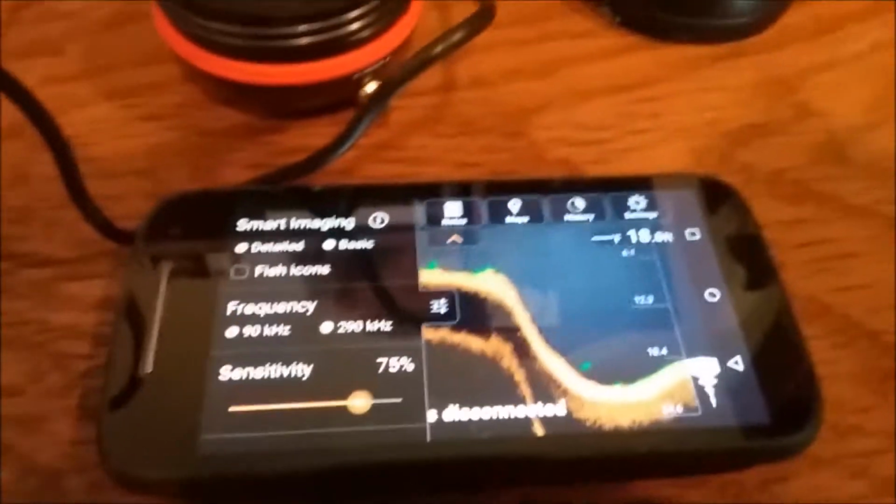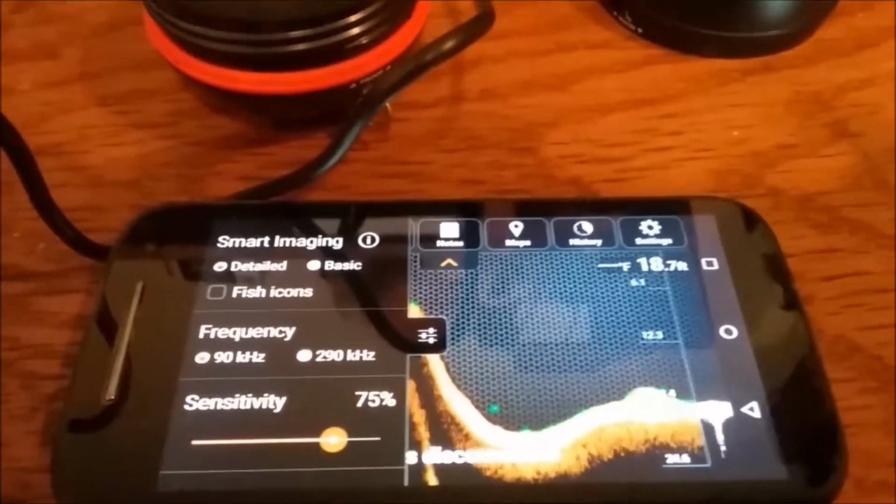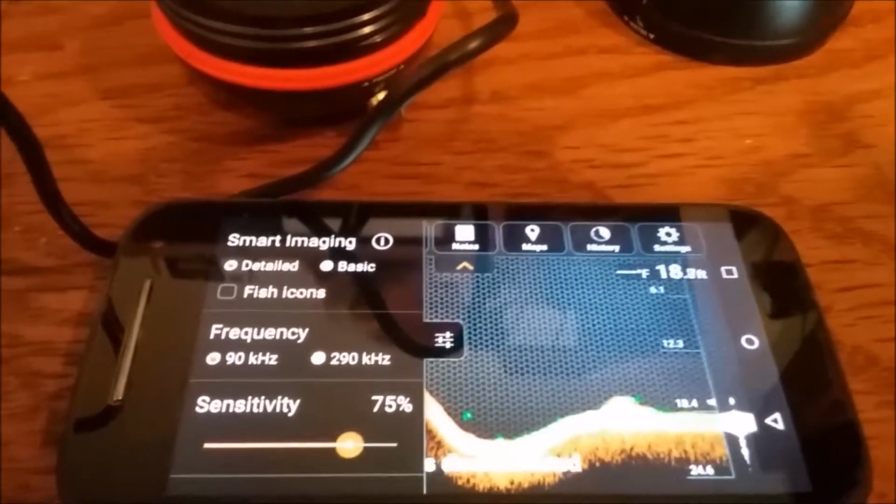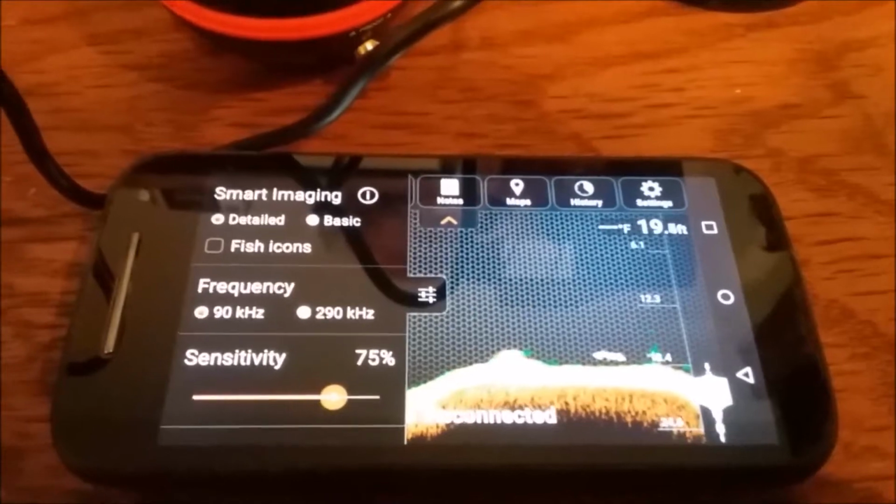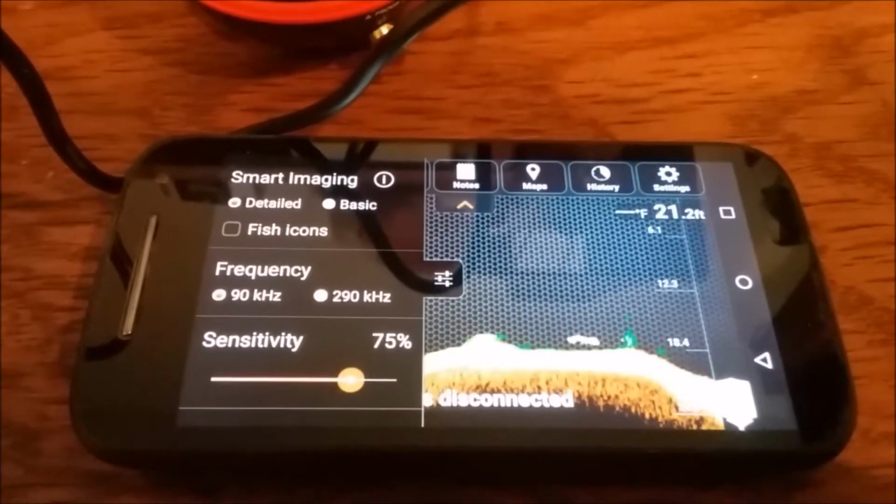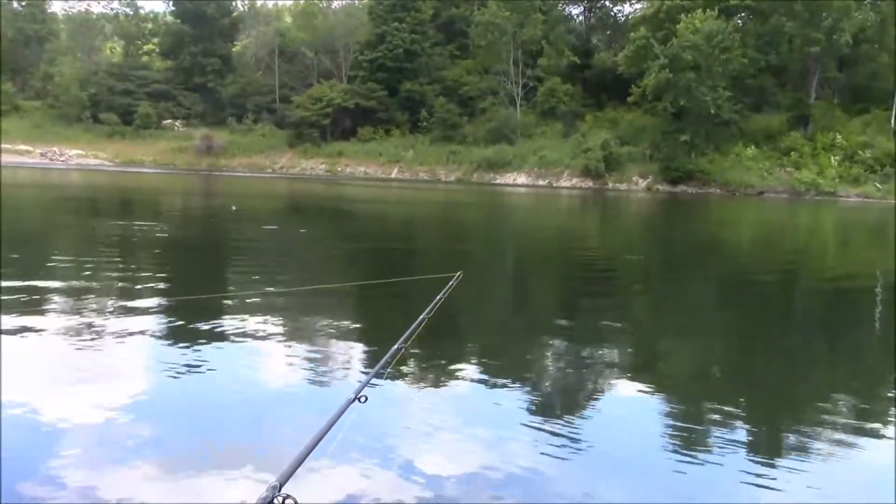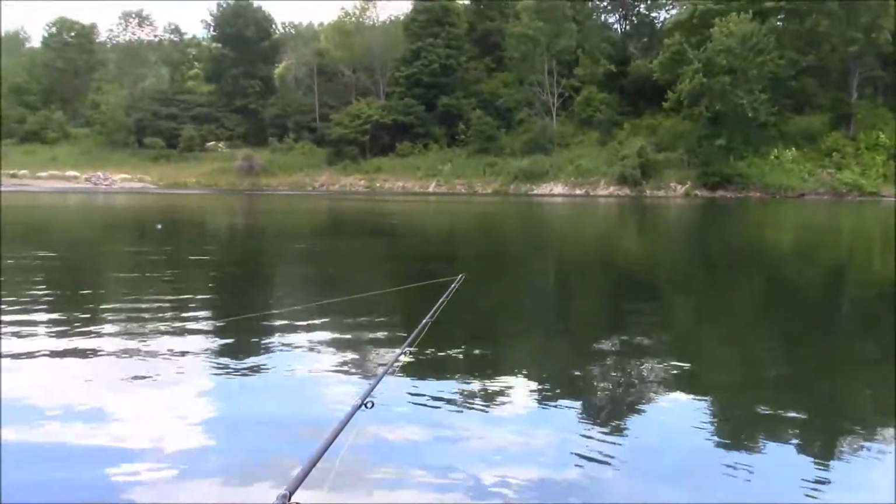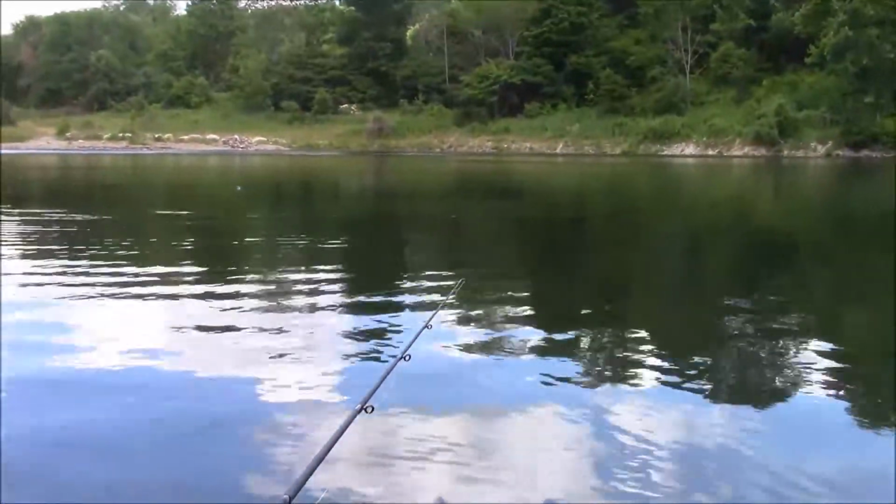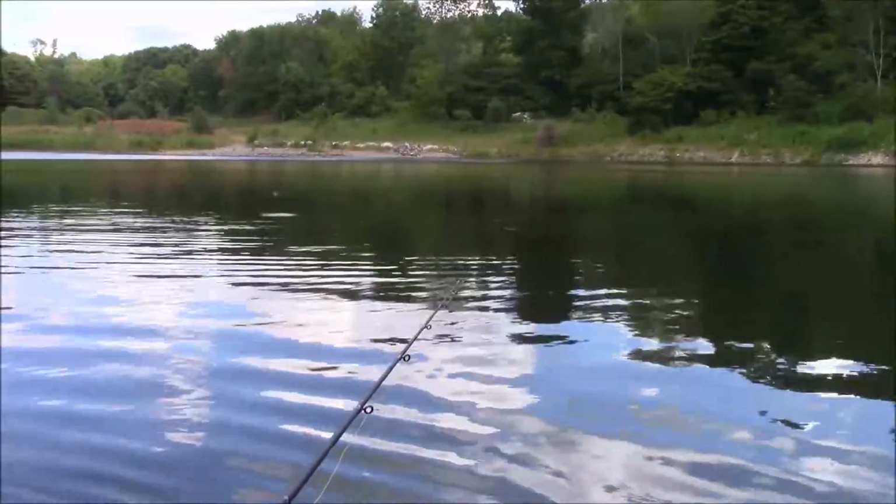It may be a basic fish finder, it's not giving you the 3D detail that some of the new ones give you, but it's better than a sharp stick in the eye, as Clint Eastwood would say. And I'm impressed. It looks like fun to me. So it's out there, just kind of sitting there. Let me see if the phone will hook up to this thing.